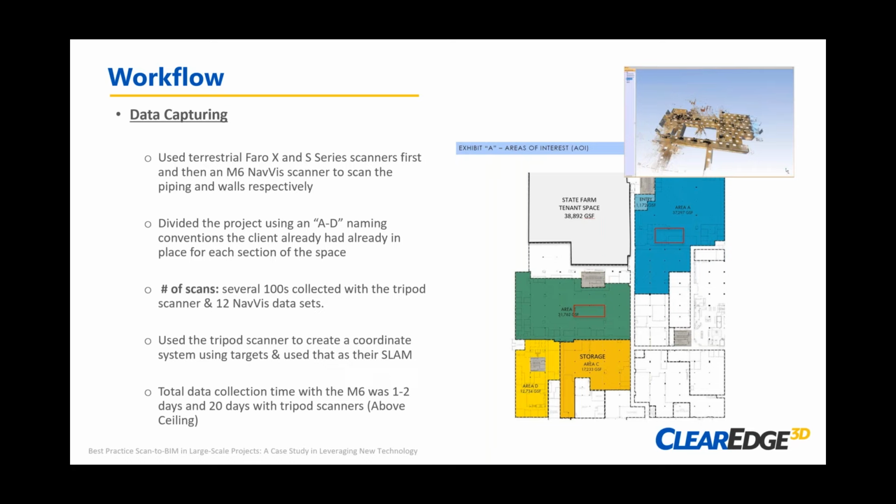So we had several hundred scans that were taken because we were extremely thorough with these above ceiling scans. And we were out there for about 20 days, most of the time with just one technician operating 2 machines. And during that time as well, kind of making their plan for that mobile capture.